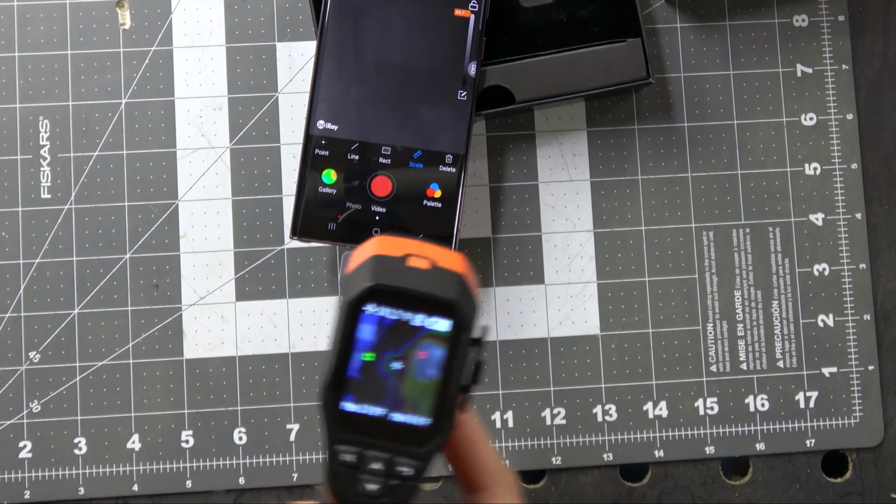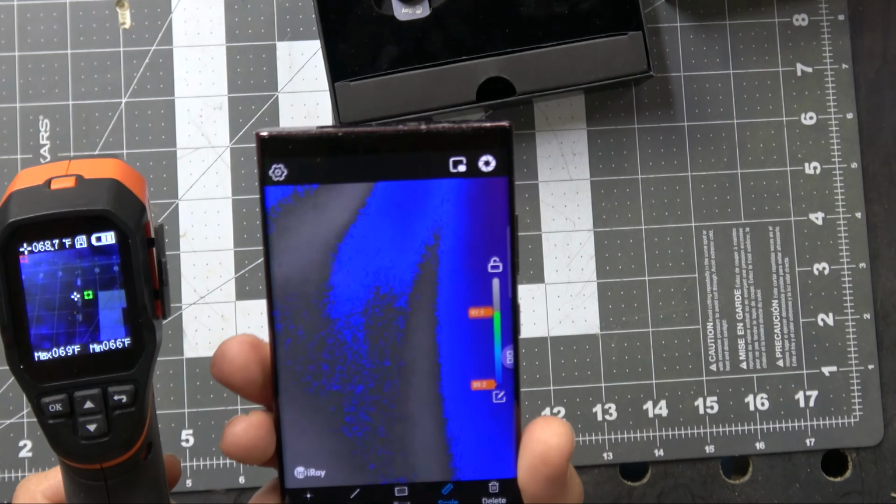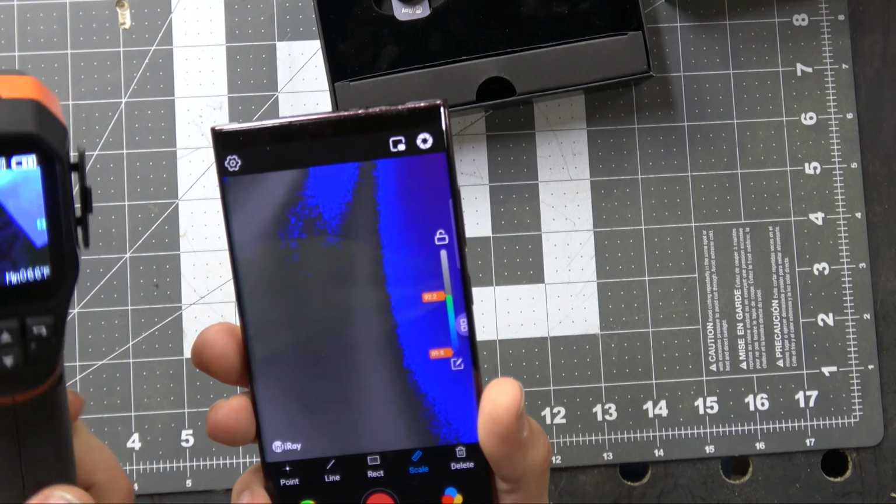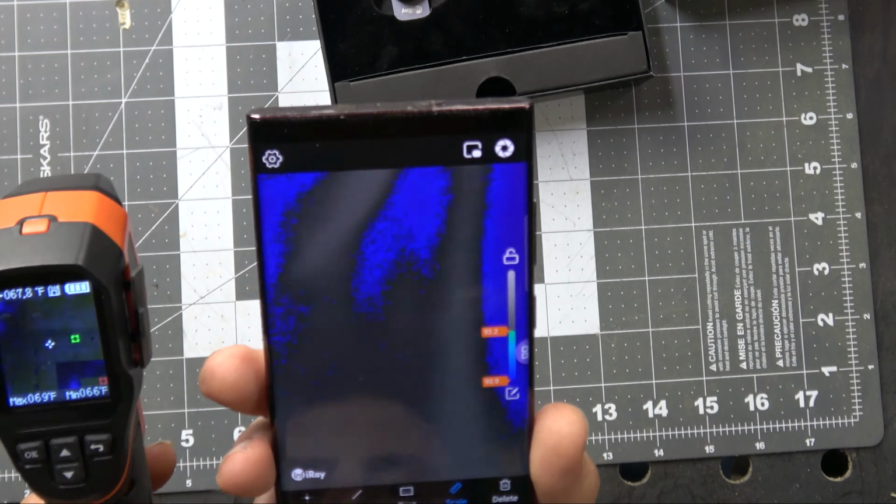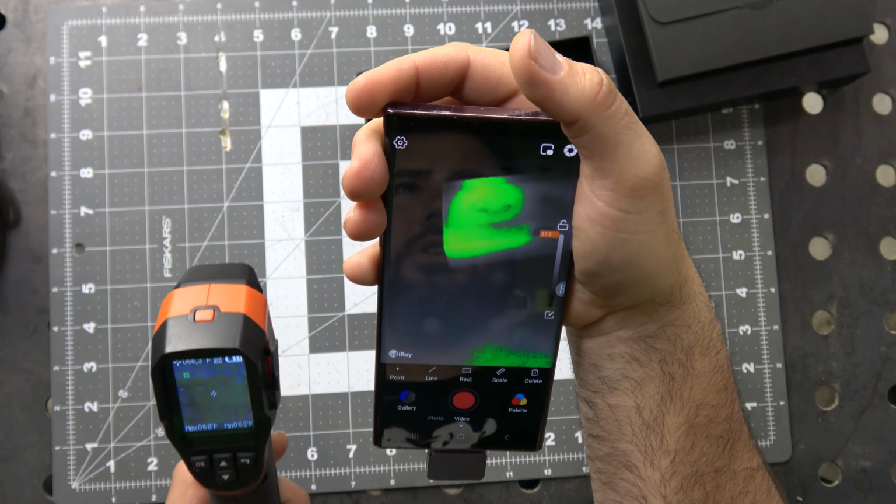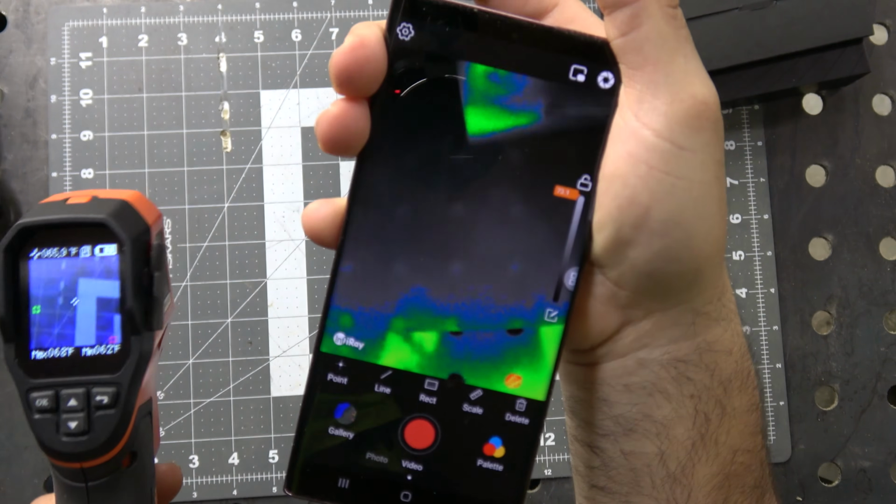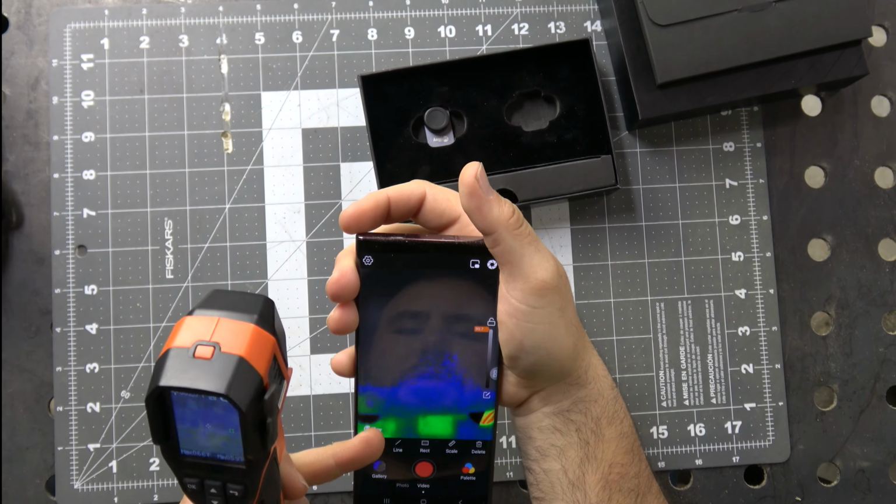It's not really good, and if you just take a look at the two side by side, you can see the difference. This is light years apart from each other. There's just such a difference in this. Honestly, I think it's so much better to have this.